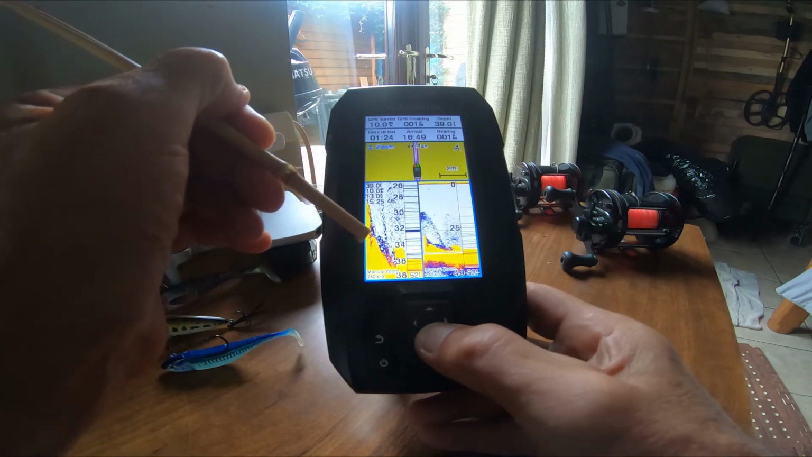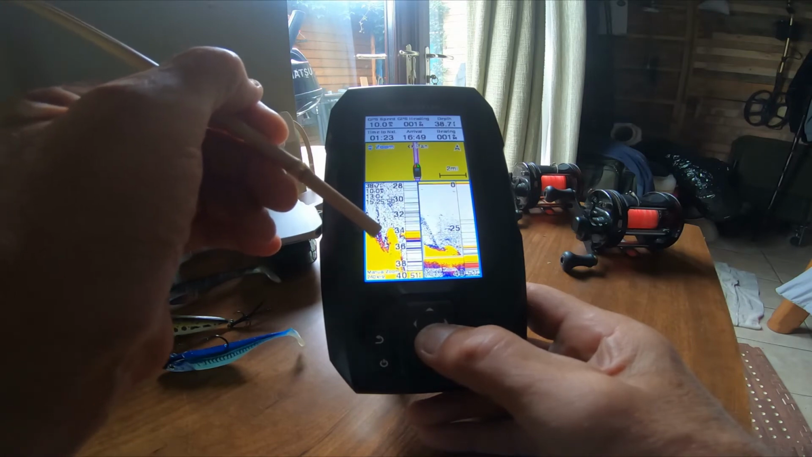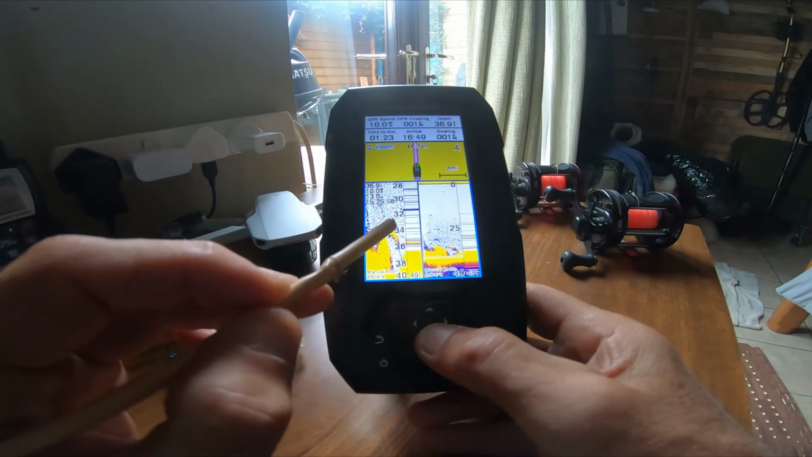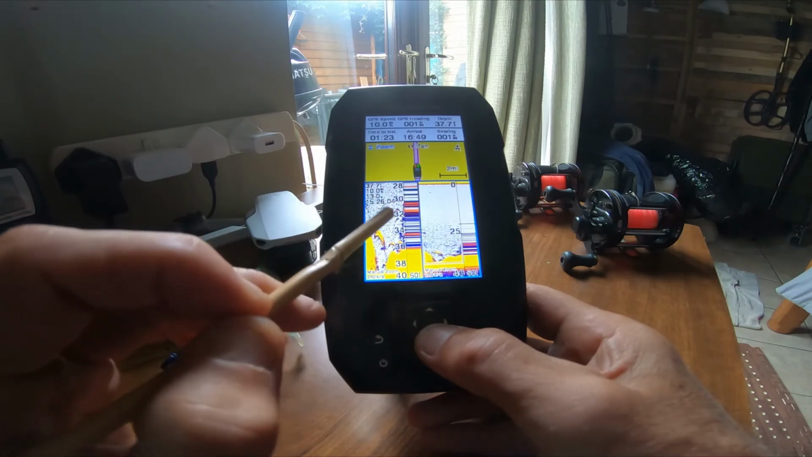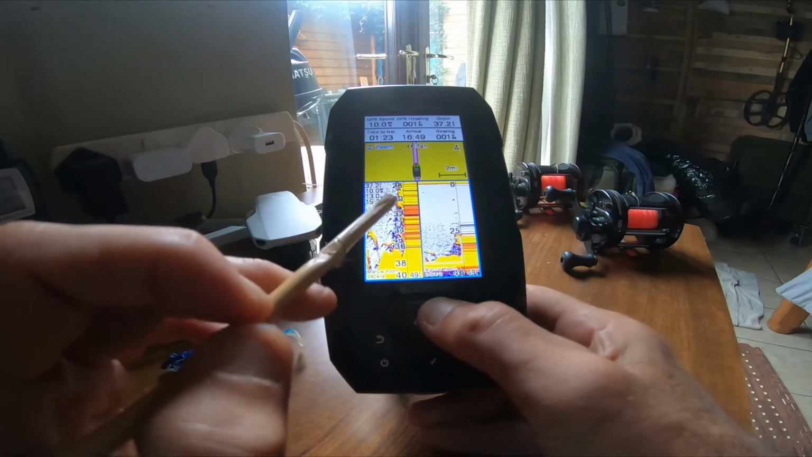As we come down here, there's a few fish hugging the bottom, I think. What I perceive to be fish. This here, that's a couple of fish there, I think, side by side, a couple of decent size fish. Some small fish. I'm assuming all this small stuff is either bait fish and debris in the water.